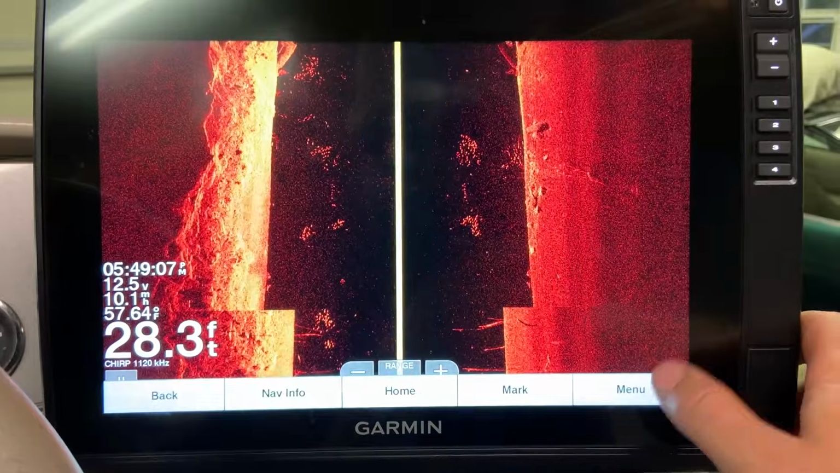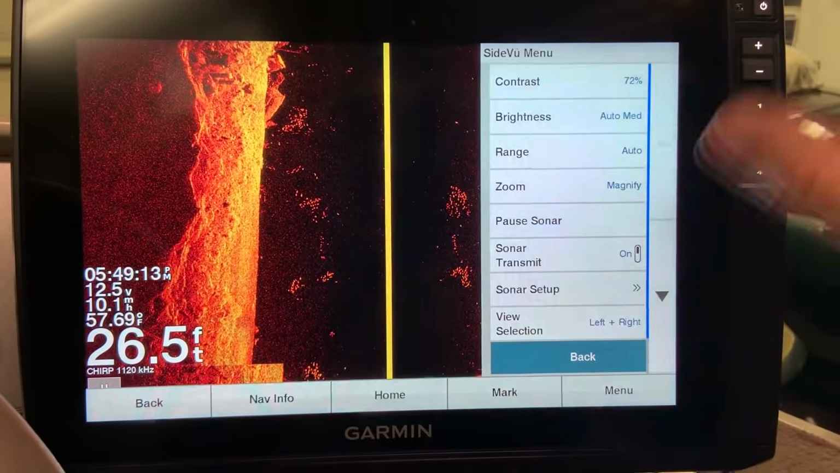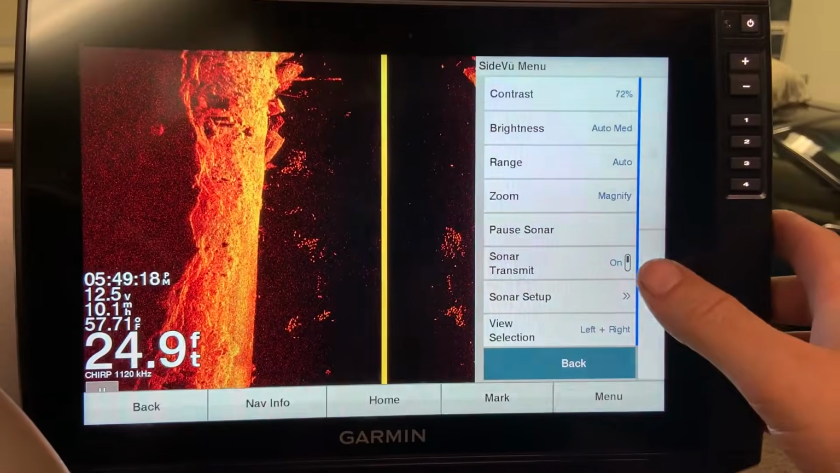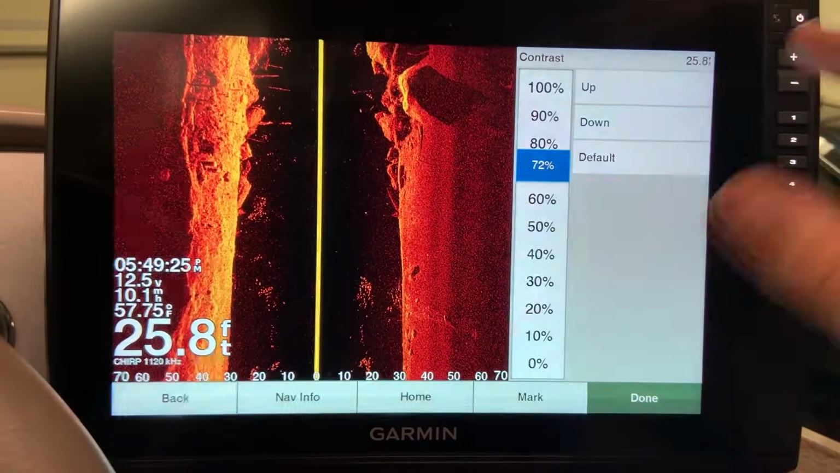To get to them, hit your menu, and it brings up your side imaging menu, and you have all your different options to choose from. I'm going to just cover the main ones that are going to bring you guys the best impact, best results. And the first off the bat is contrast. Contrast, I run anywhere from around 70 to 80%.